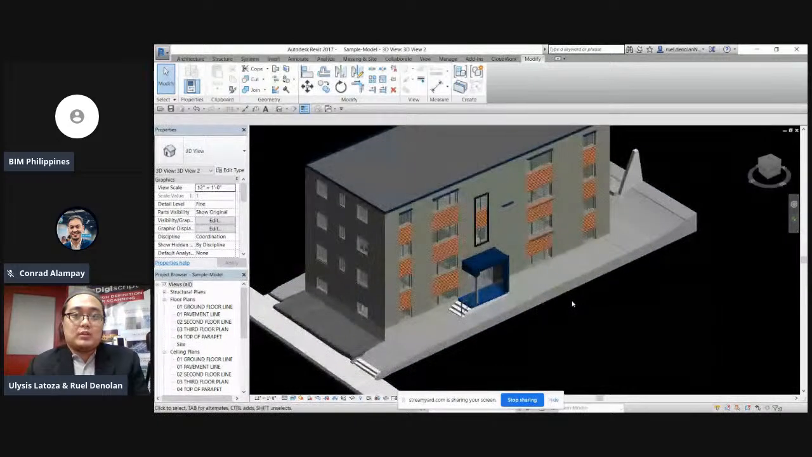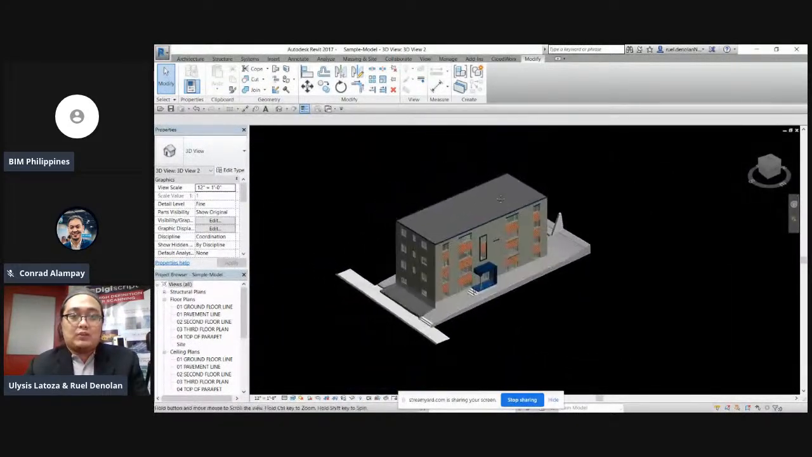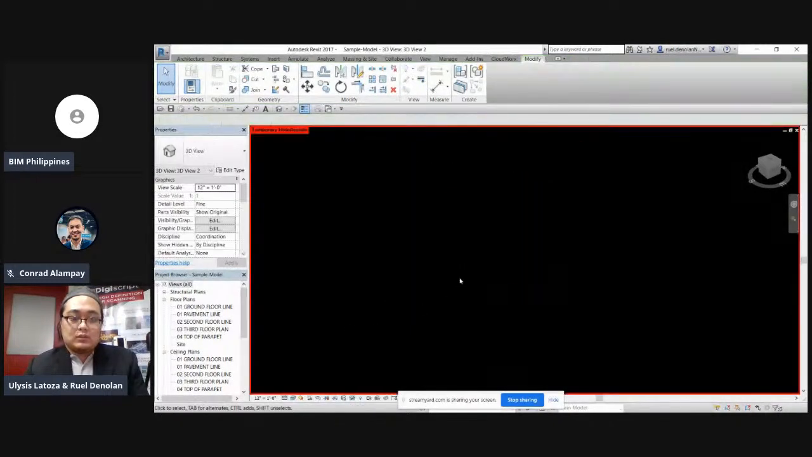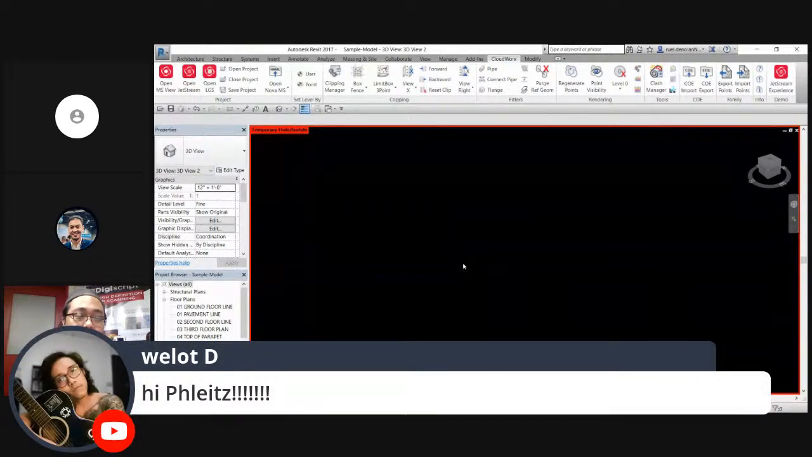Right now I'm going to show our example work, but for now I'm just going to hide it. So pagkatapos nating mag-scan, based dun sa discussion natin kanina, we can use the point cloud data by using the toolbar from Revit.